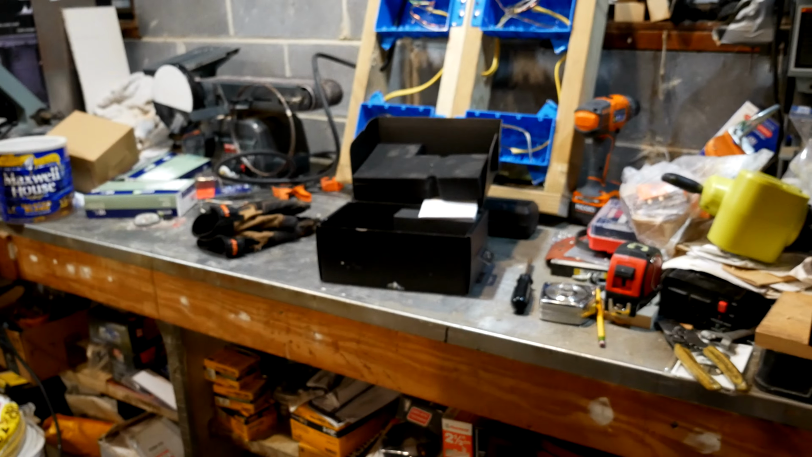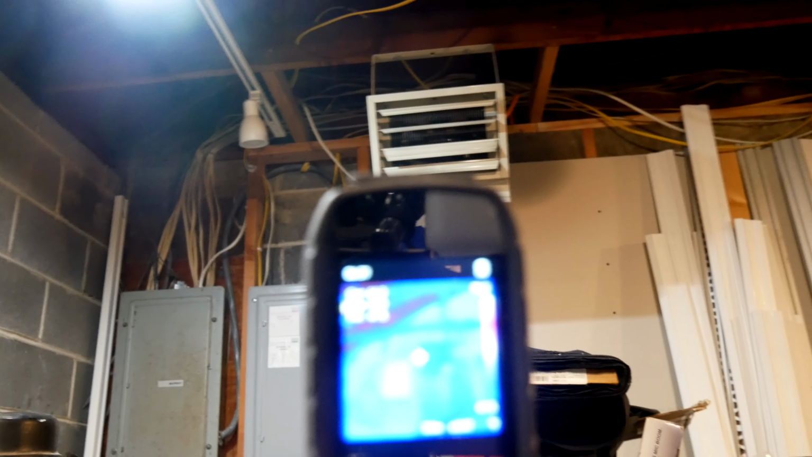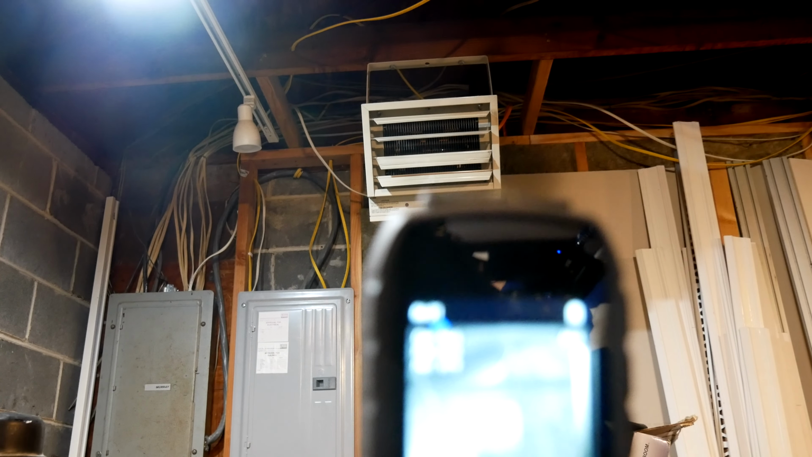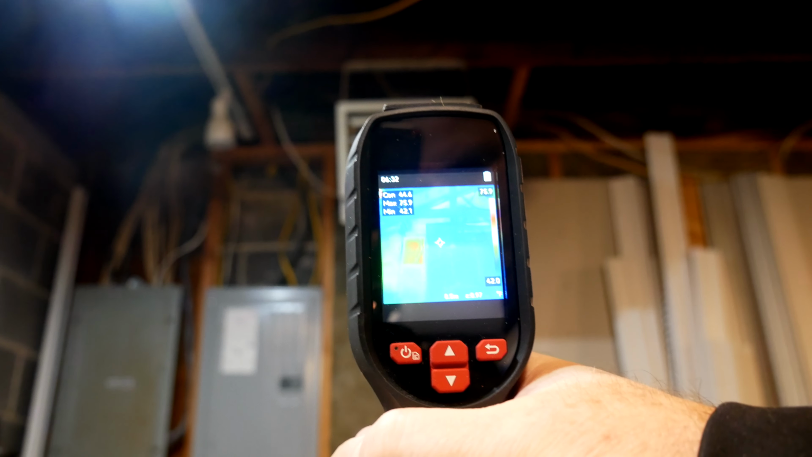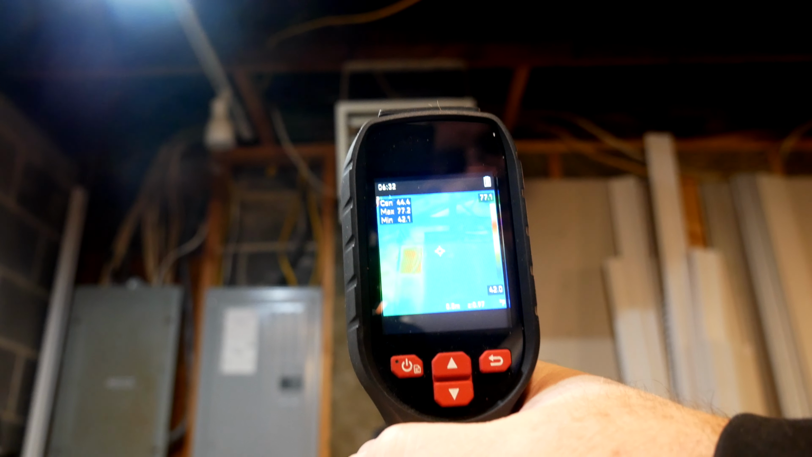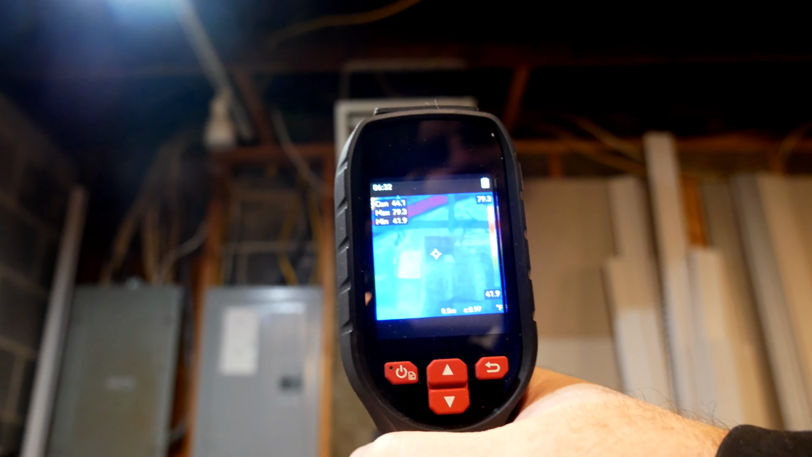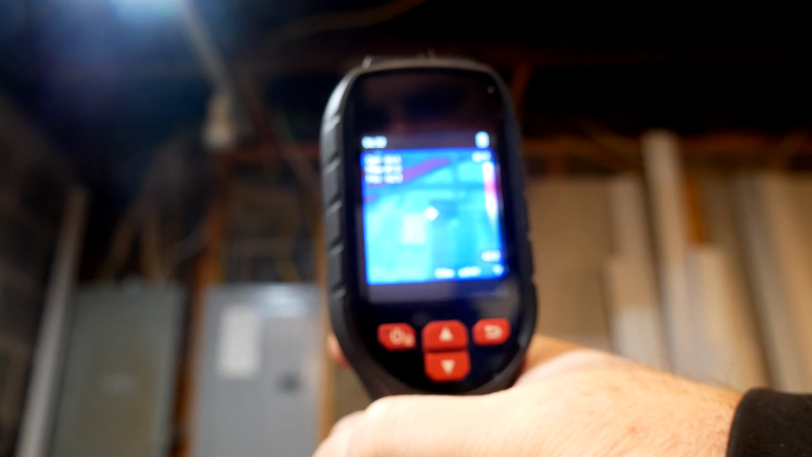All right, so we're going to turn on our heater, and we're going to capture this. The heater. So I want to show you what the heater looks like right now. So there's our heater right there, right? And let's switch the mode. That mode right there. So you can read the numbers. Okay, so we're showing that the heater right now is 46 degrees, somewhere around there. And then you can see that spot right there.